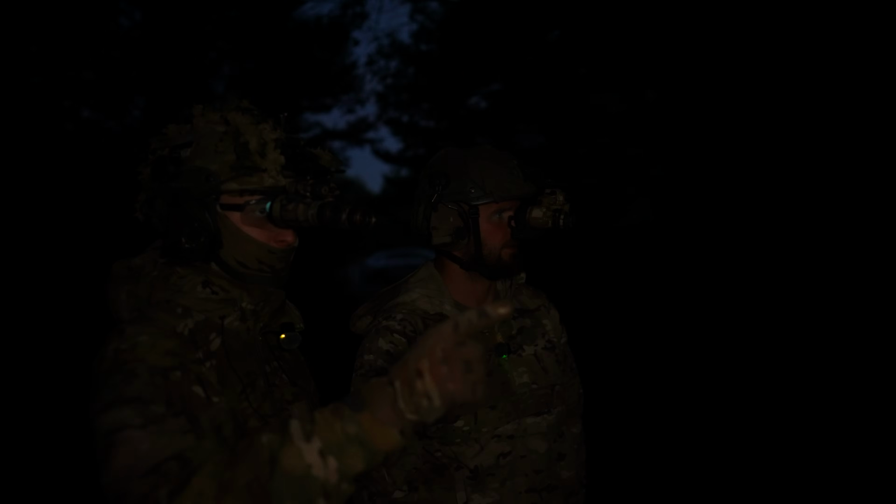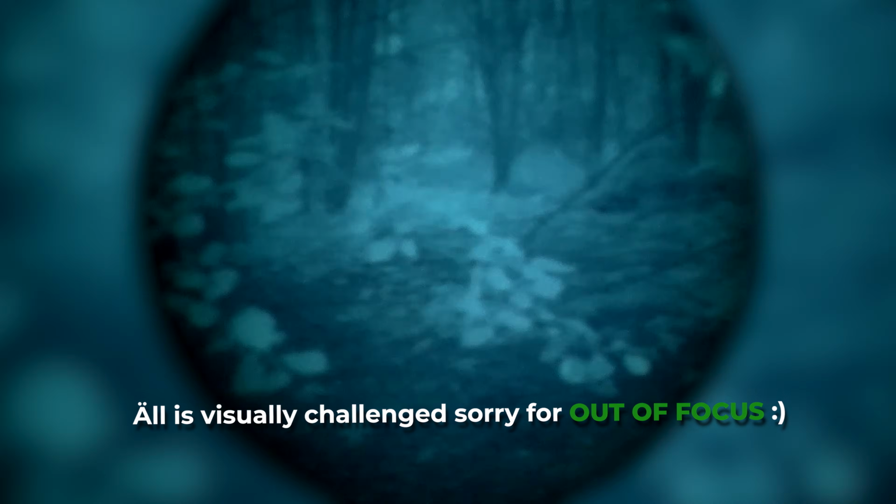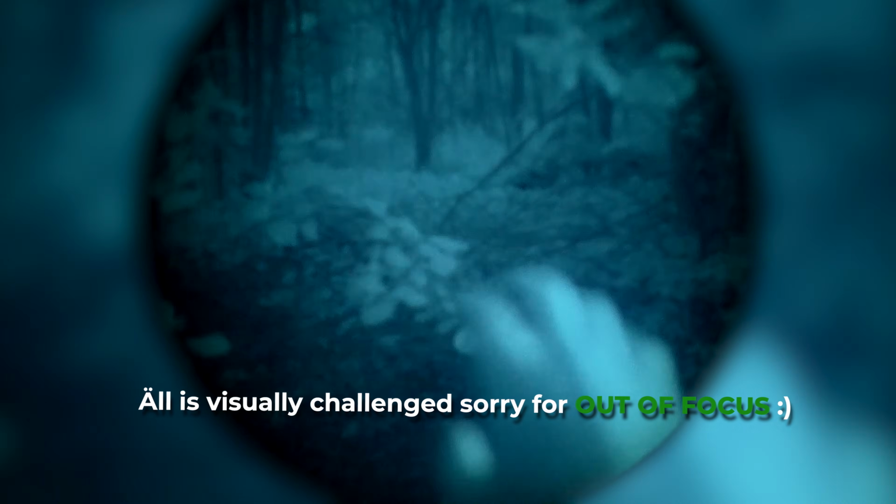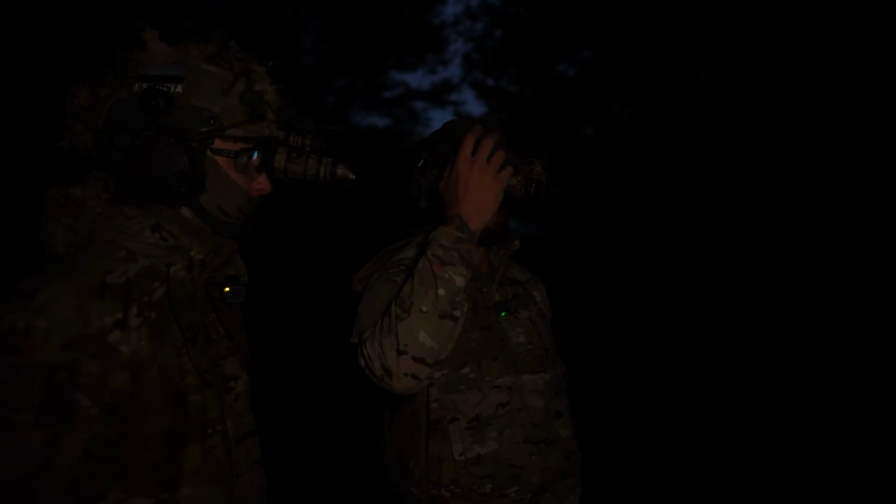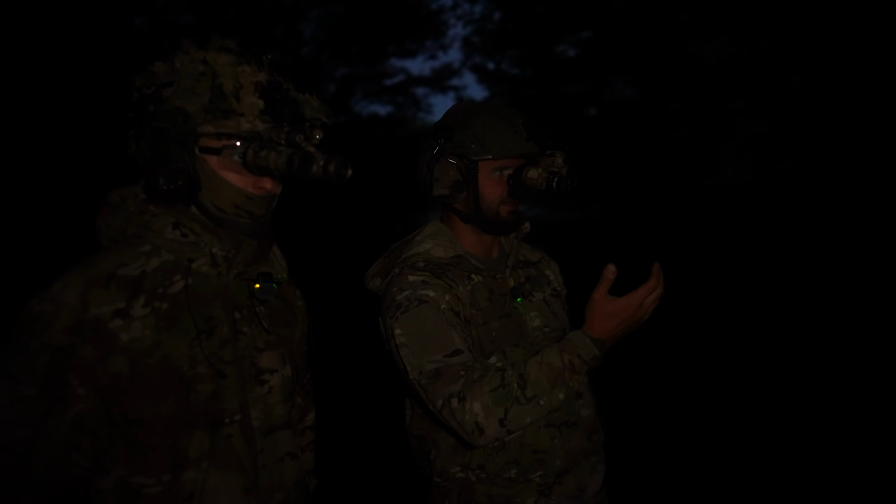There's a person in your field of view, can you see him? So at first glance when I came here, I saw a bunch of rocks over there and just some vegetation. And right now the ambient light is pretty much the lightest night you can have. It's ideal night vision conditions. It almost feels like daytime, but I can't distinguish anything out of the ordinary if I was just walking around the path here.